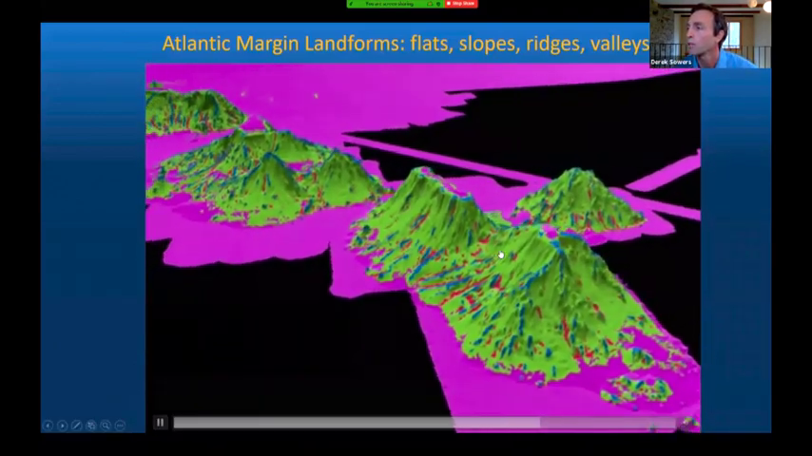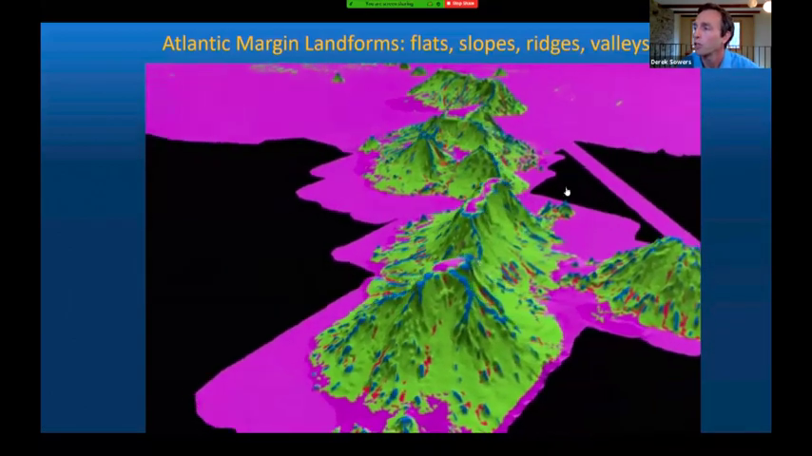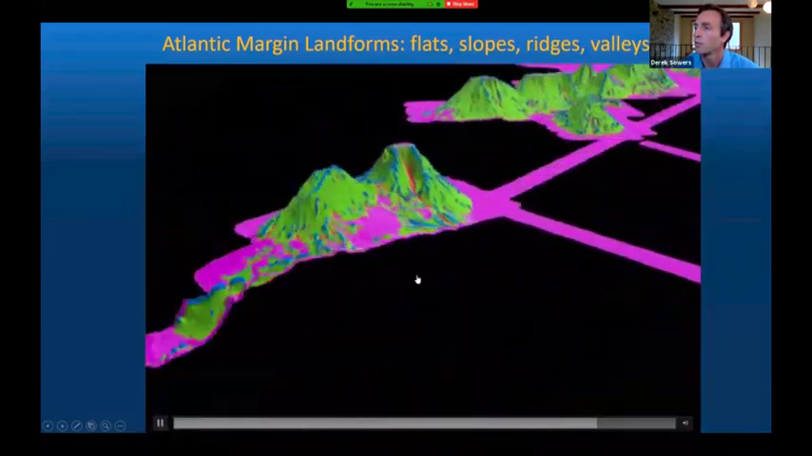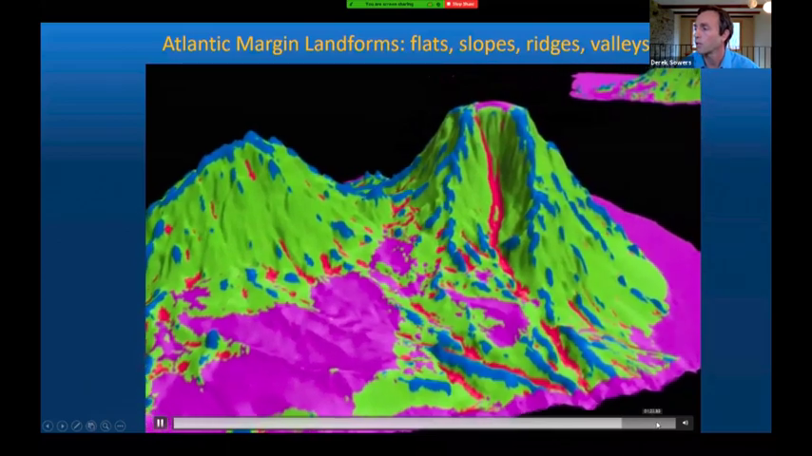Back up to the New England seamount chain here. These are very large underwater mountains, and you can see the ridges are highlighted in blue. Most of the terrain there is very steep slopes. So just to give you a sense of what that looks like as an output.